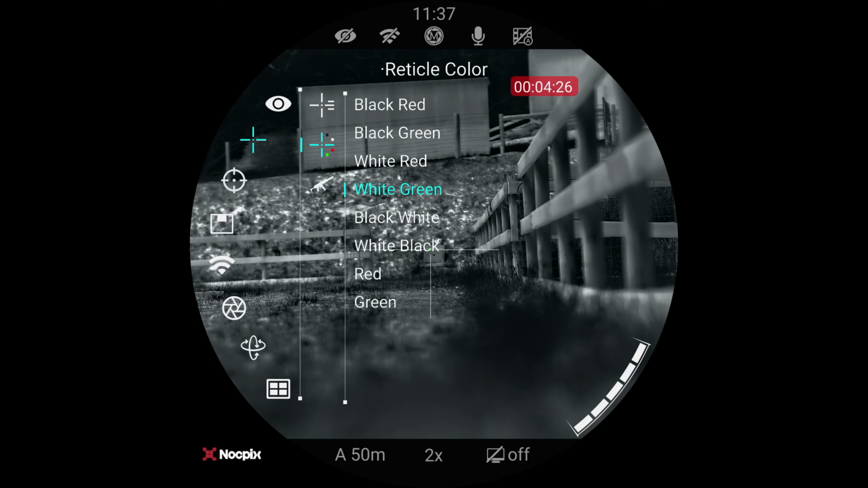Black with white, white with black, red or green in total. Today I'm going to put it on black with green because I'm on white hot and my target's black, so I wanted something with a bit more contrast, so I'm going to save that.